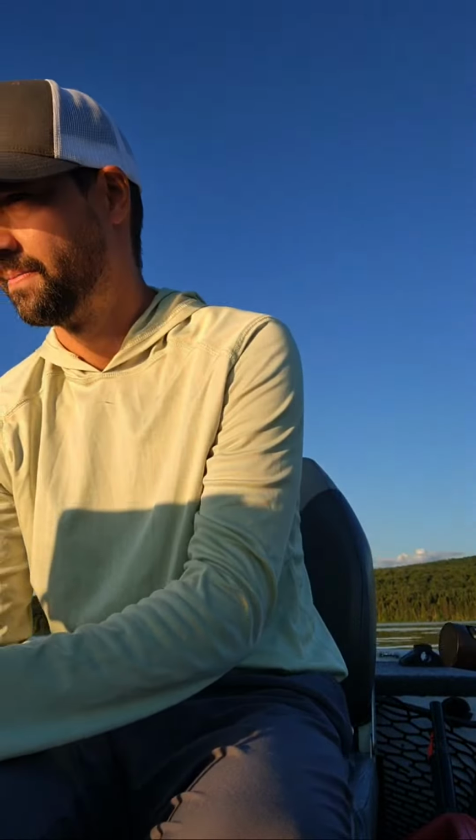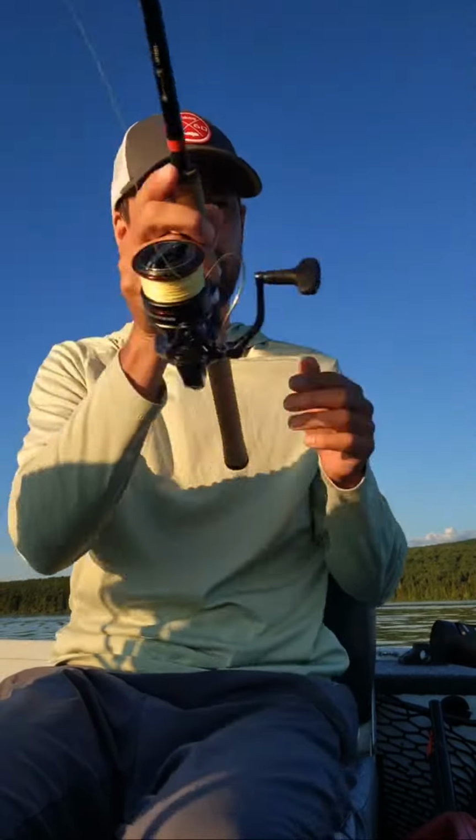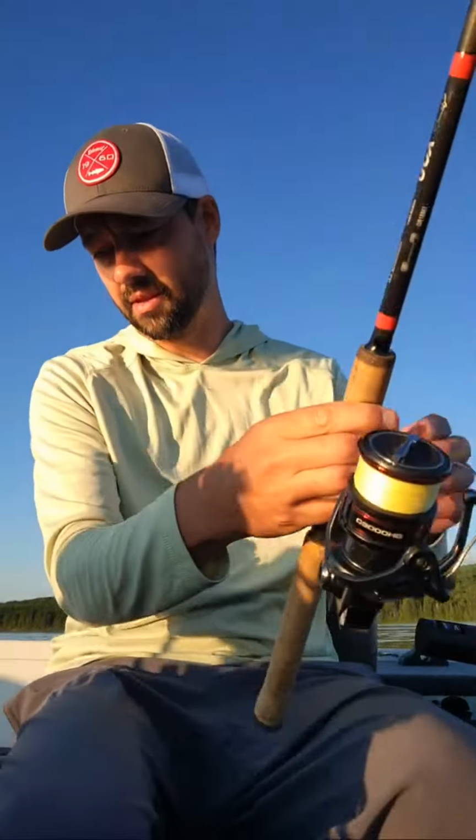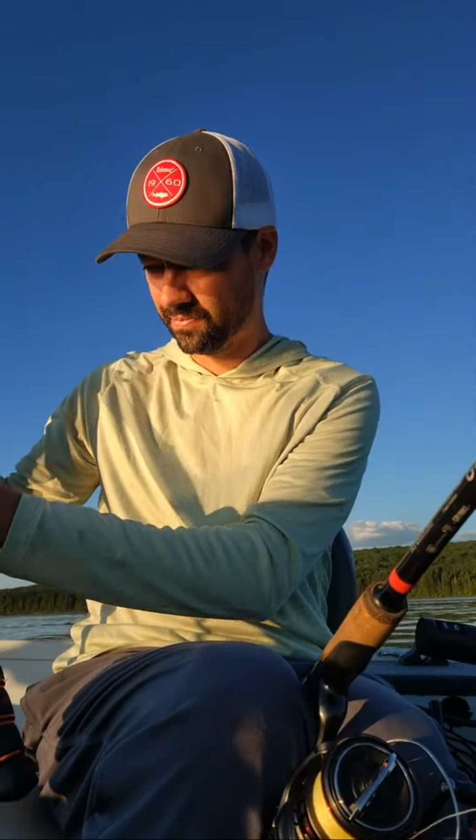You're okay. I have my doggo out with me. And I possibly have a fish right below me. I do have a fish right below me. So we're going to drop the old jig down and do the jig between the legs here so I can get my camera tripod set up.